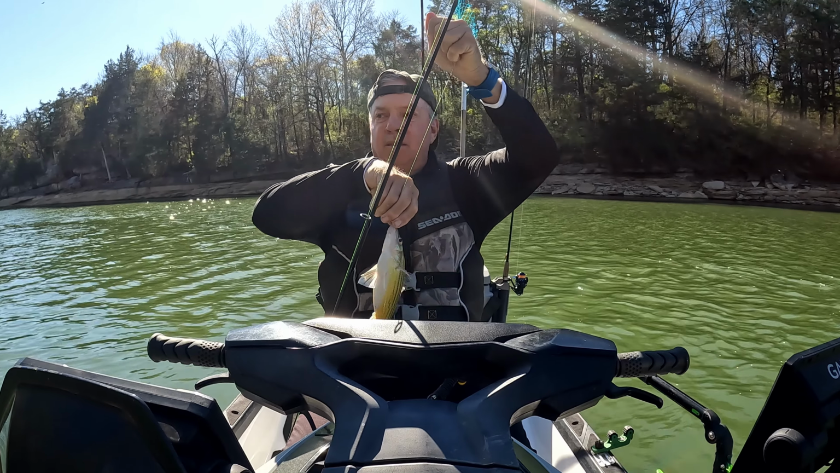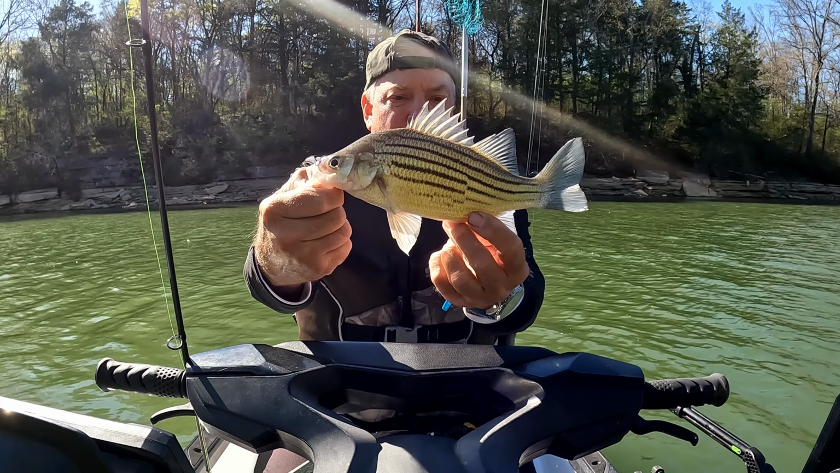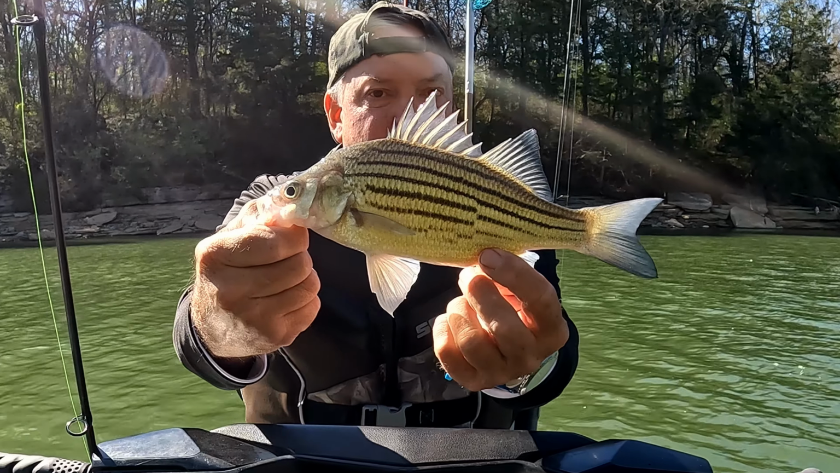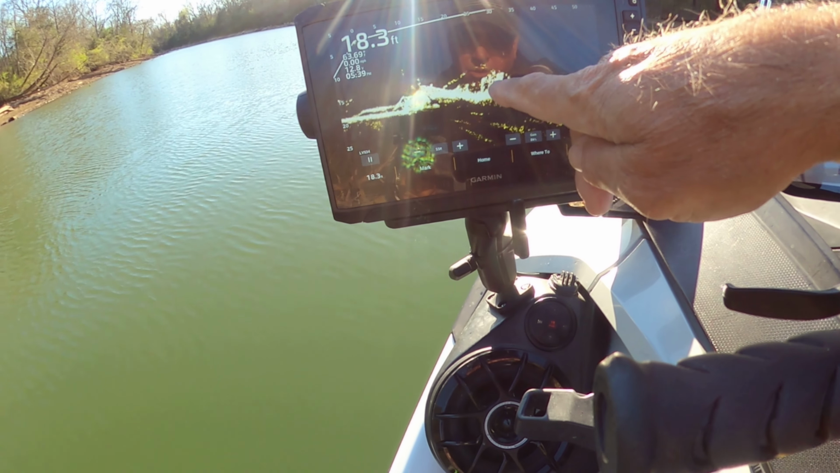So it's about 35 minutes since I left my house, and here's my first fish. And by the way, when I say 4-hour fishing trip, that was leaving my house, getting back to my house. So not all that was fishing. So the first fish was the wrong species.